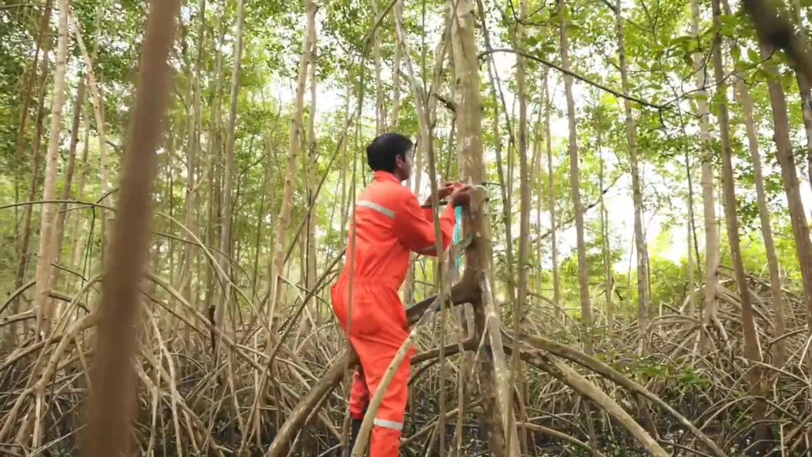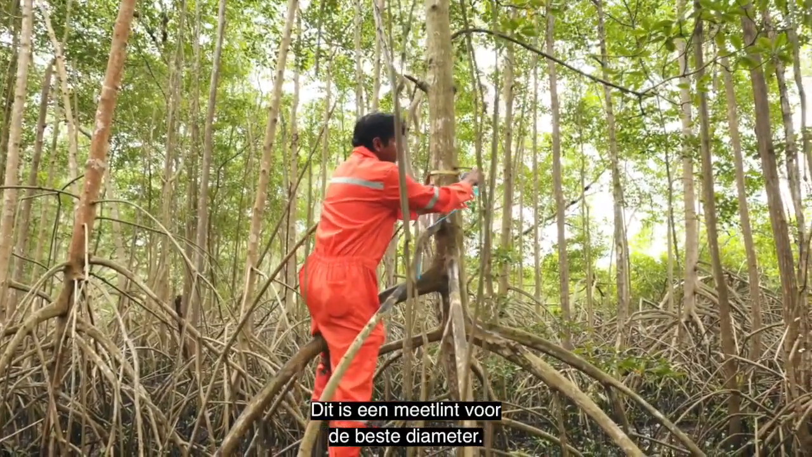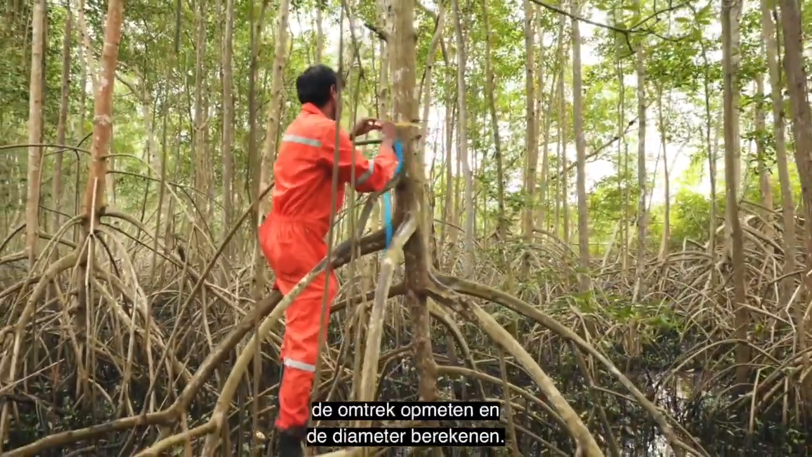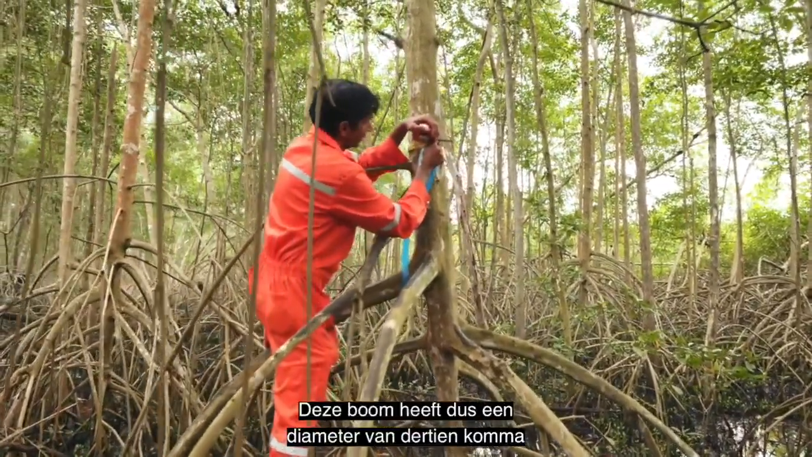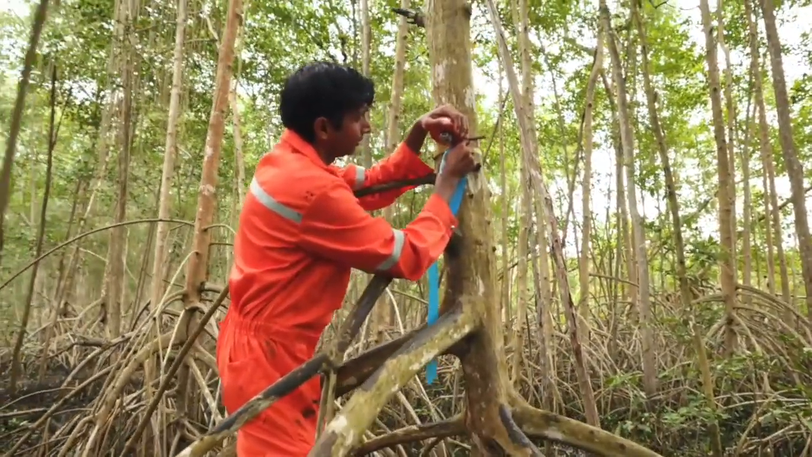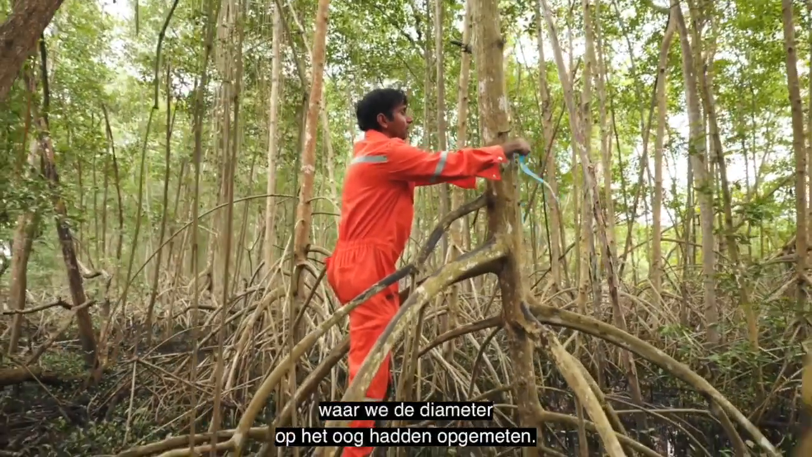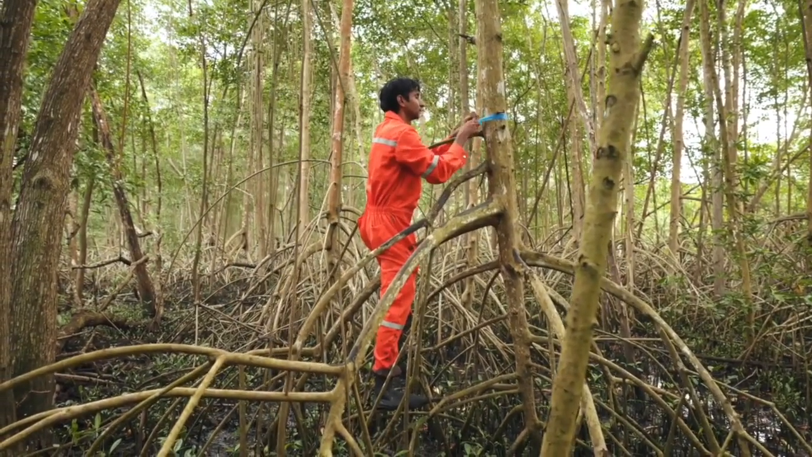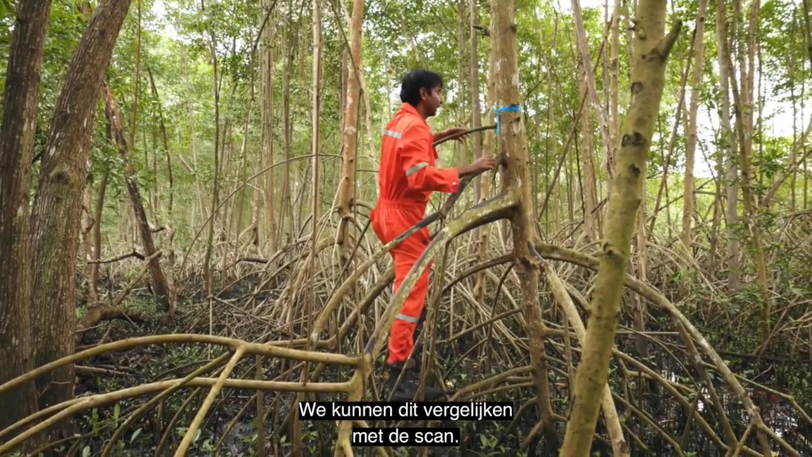See, this is a diameter at breast height tape. If you don't have one, you can simply use a seamstress tape and take the circumference and calculate the diameter. So this tree has a diameter of 13.75. And we put the flagging tape exactly where we took the diameter at breast height. So therefore, we'll be able to cross-reference this with the scan.